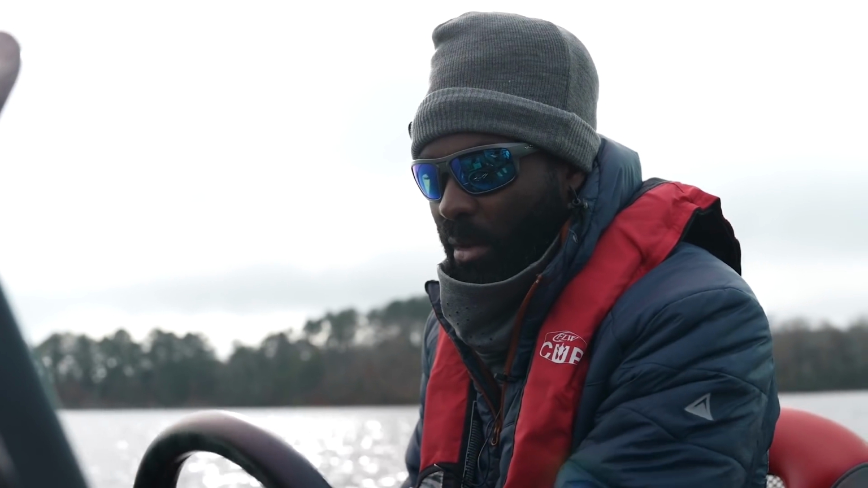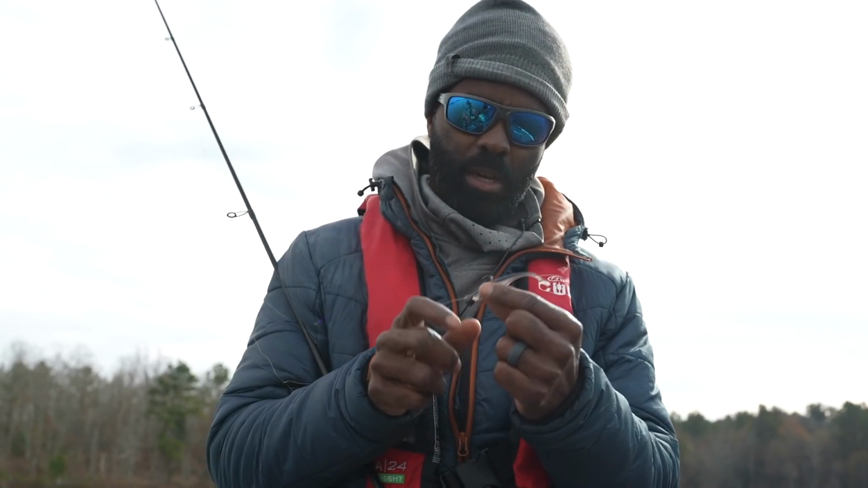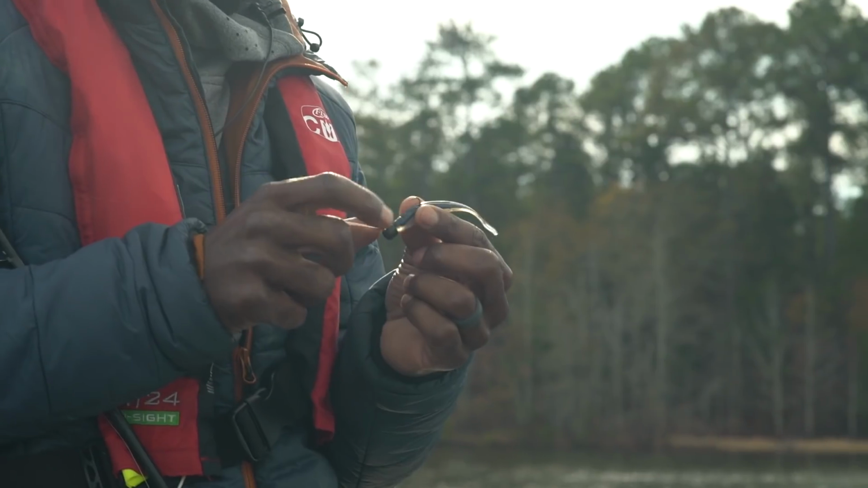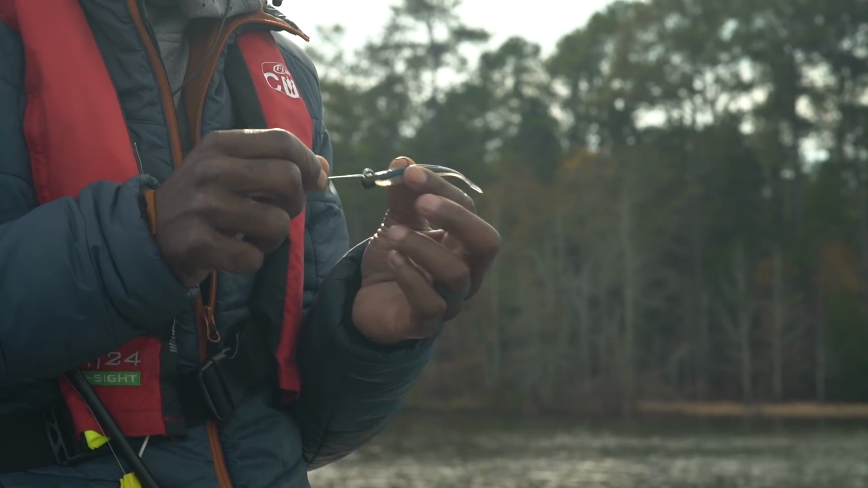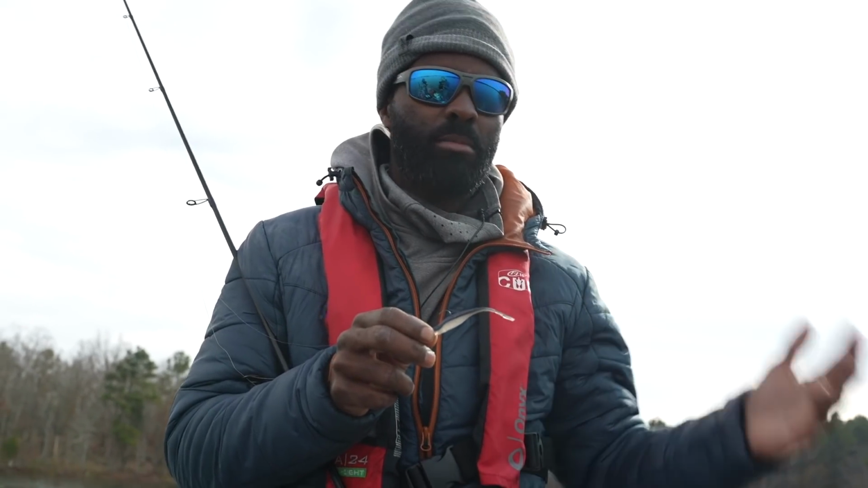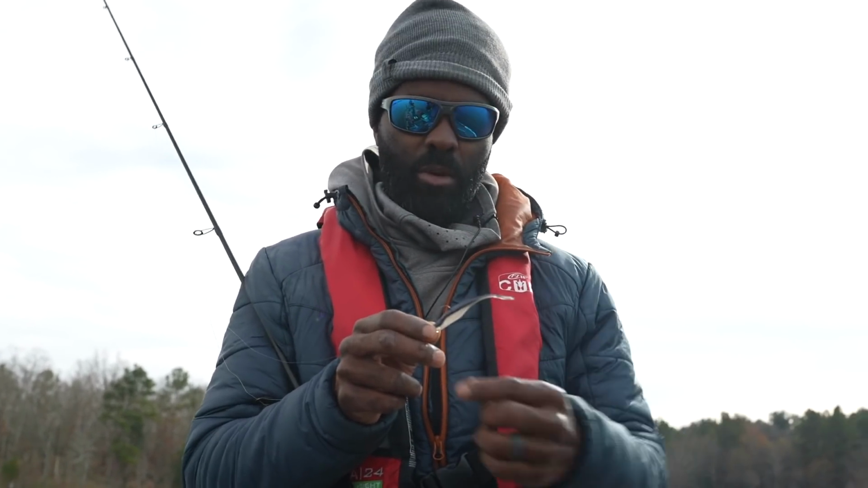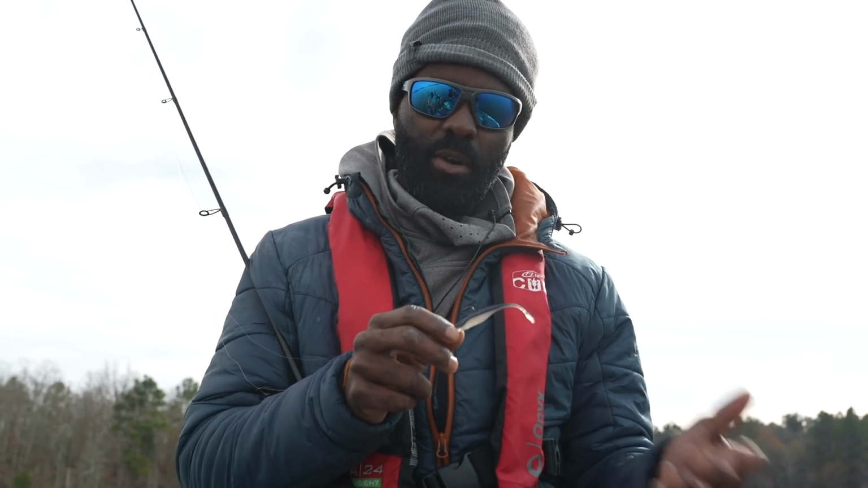You'll notice I'll switch between my little Ned bait and the drop shot. The reason I switch back and forth is kind of twofold. When I see the fish are really active and high in the water column, going from 30 foot to 20 foot, just really going up and down the water column, I'll use the drop shot.